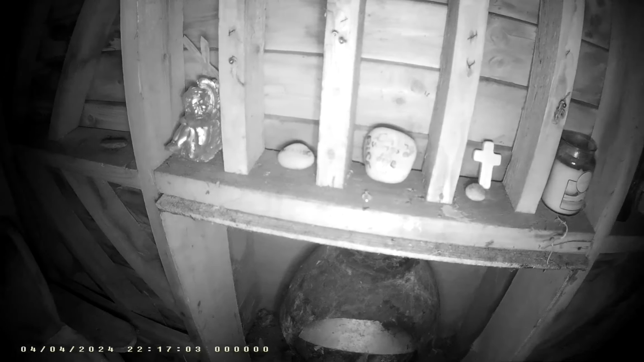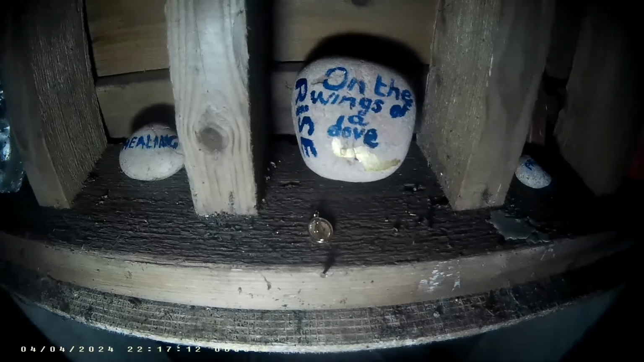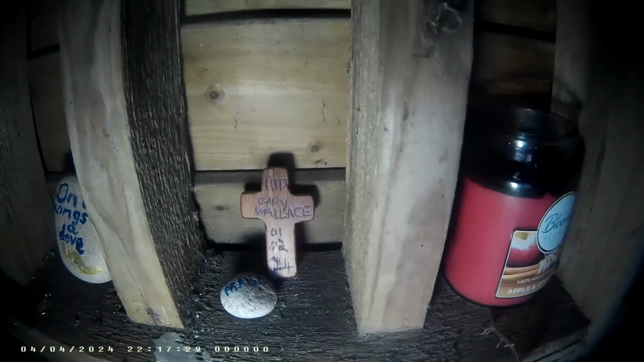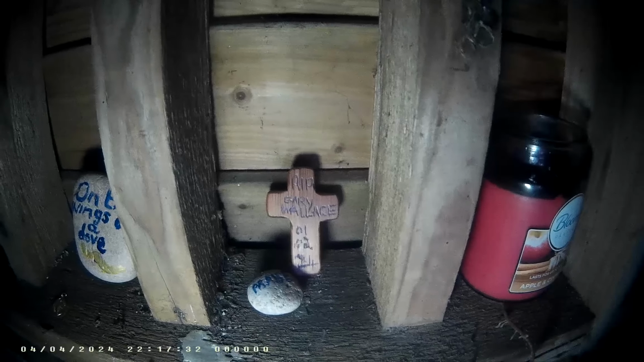You see, I have enough white light for in here. Right, with healing painted on a stone. On the wings of a dove, rise, it says. There you go. R.I.P. Mary Wallace, 1st of February 2024. There. Praise. I think this has all been done by the one person. There's a wee angel there.